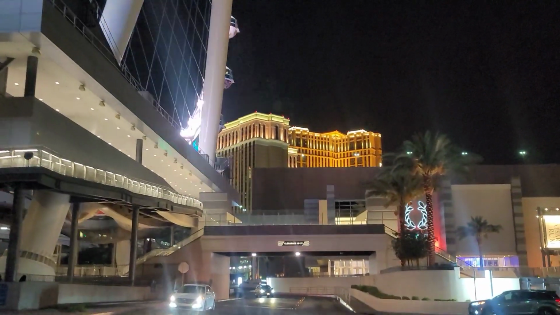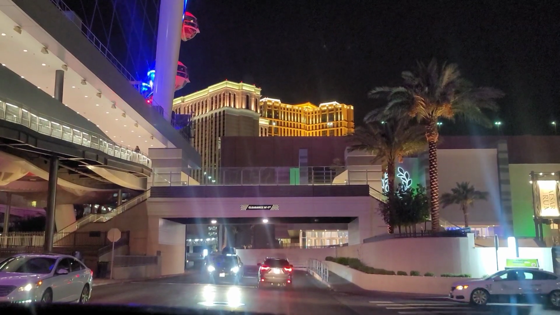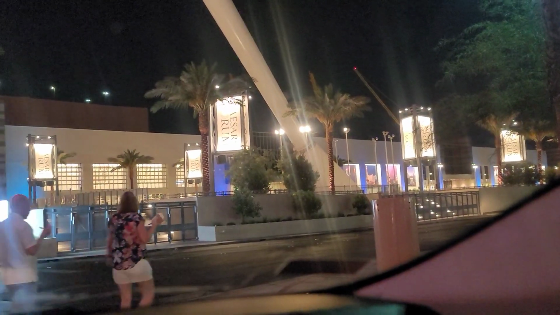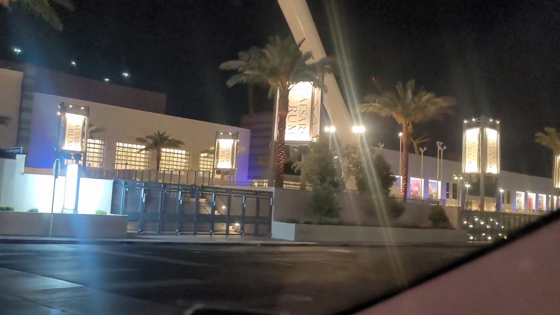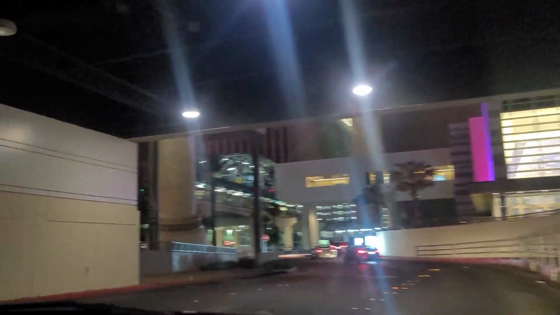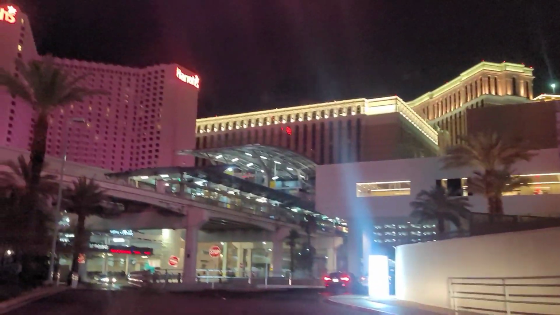This is a new building, brand new building. This cafe, Caesar's Forum. Oh, this over here. Yeah, it's like a convention area, but it's for Caesar's. Caesar's Forum. This is all new through here. They were working on this for a couple of years, so it's pretty new.